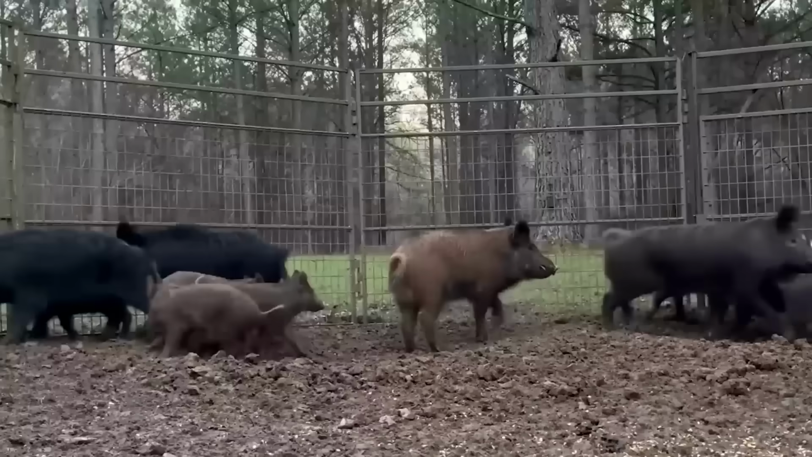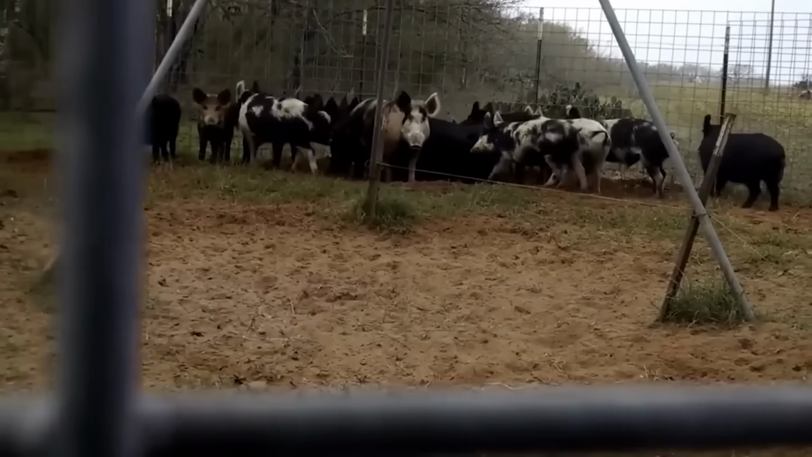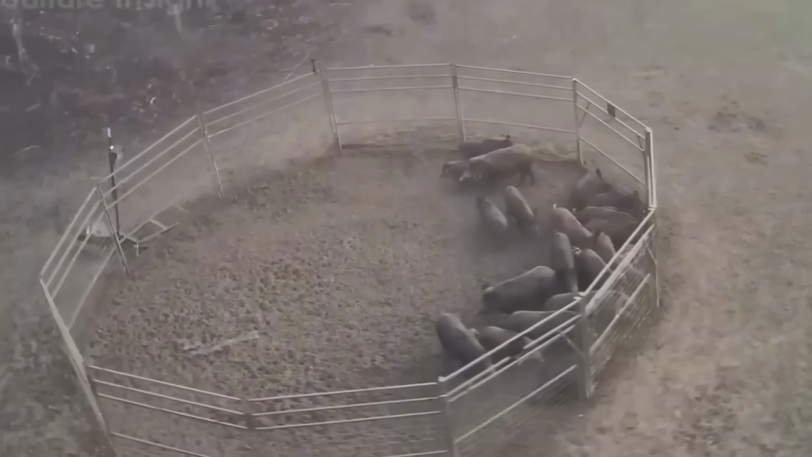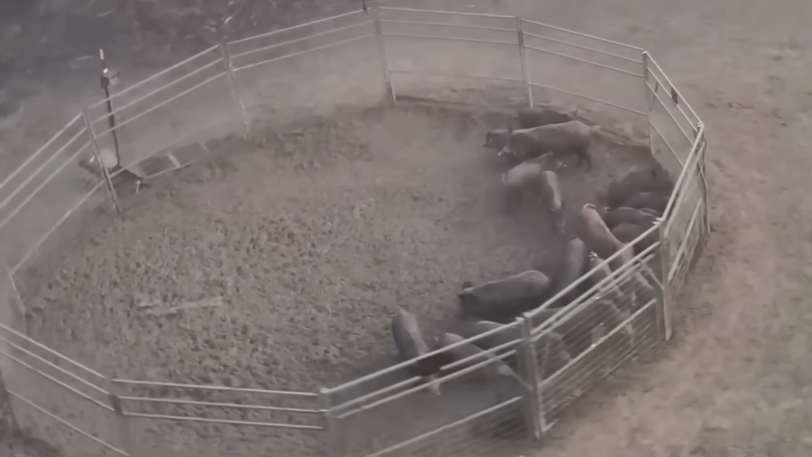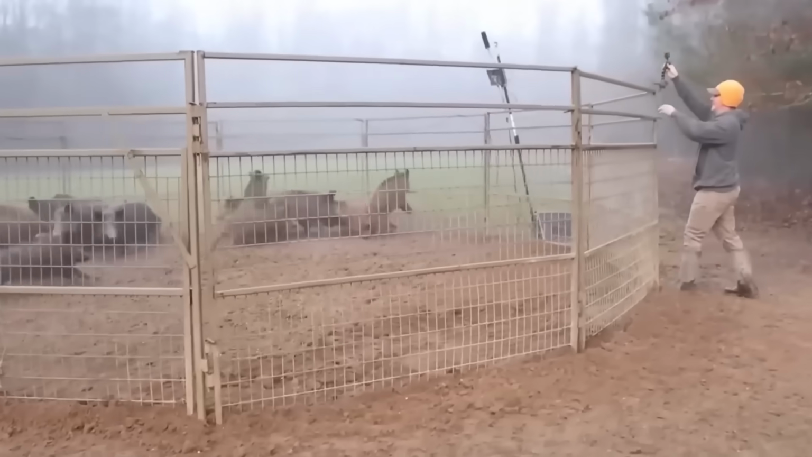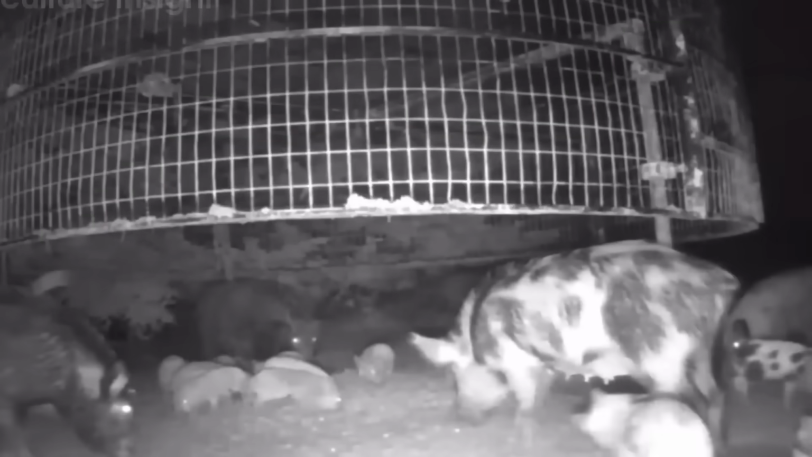On cattle ranches, they destroy winter pasture, tear down cross fences, and injure calves and dogs when a sounder gets surprised at close range. And around the edges of Houston, San Antonio, and Austin, homeowners wake up to backyards that look like they've been worked over by heavy machinery. One sounder, one night.